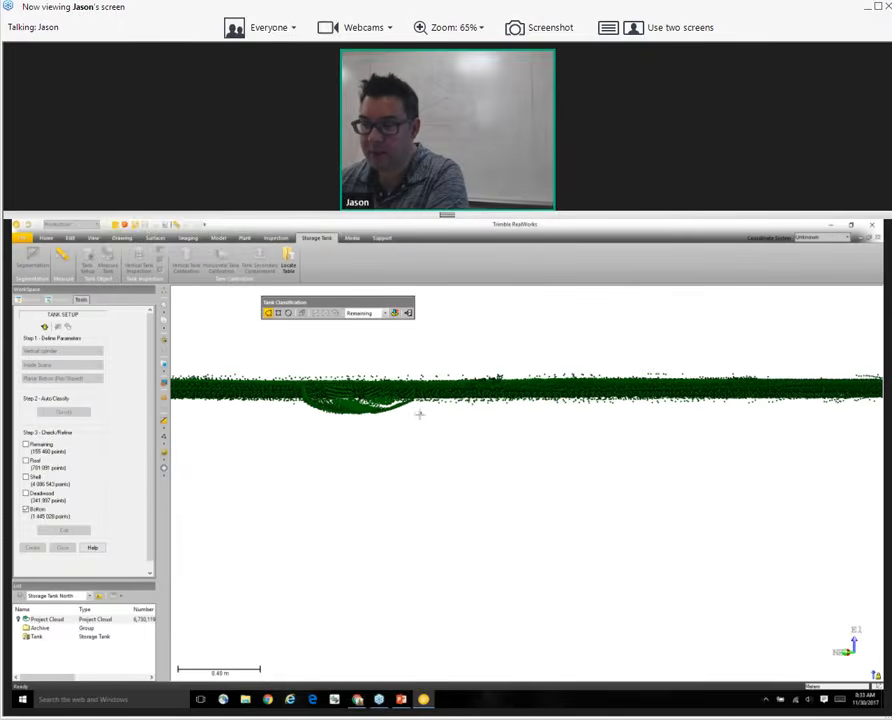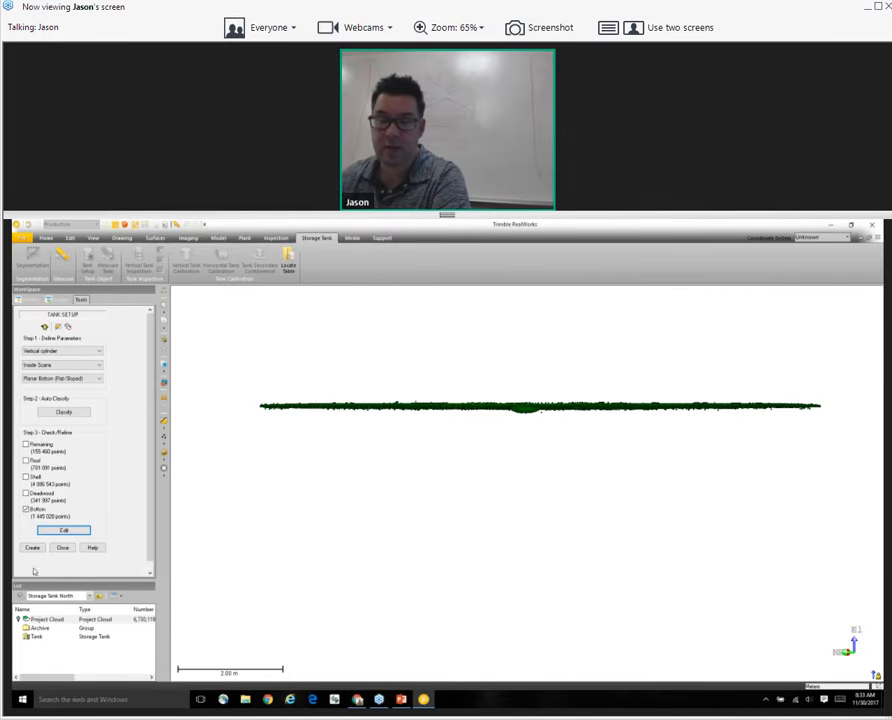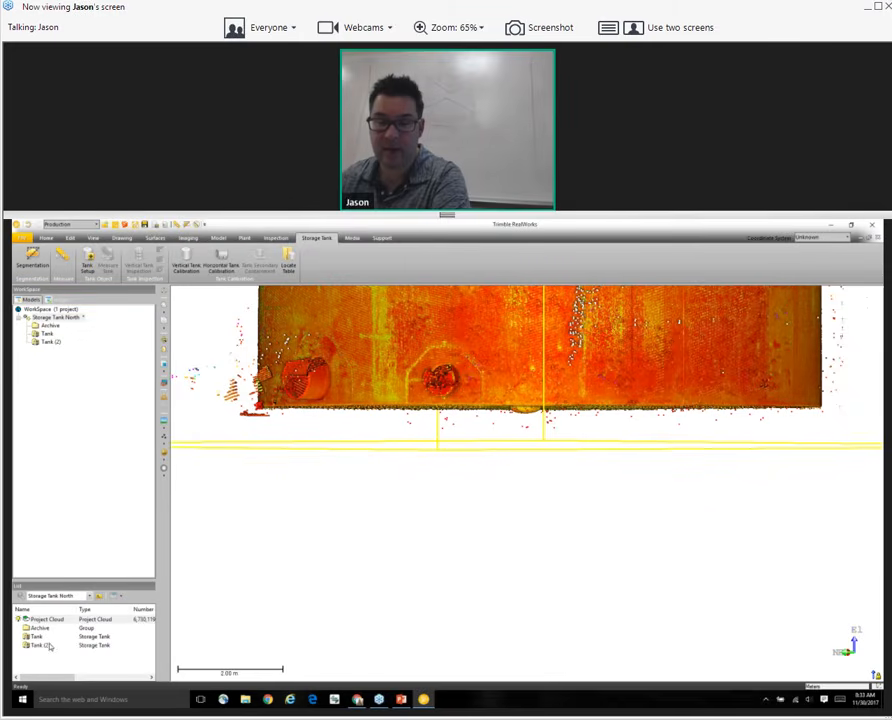Again, there's a few small points sticking out. We're not going to worry about those. Now be careful with the bottom because remember, it's kind of undulating like this. So you don't just want to take a straight line and cut it across there because there may in fact be a few points that are following that. Once we're done, we click create. And then we get this object down here called a tank. You can see I actually created a couple of those.